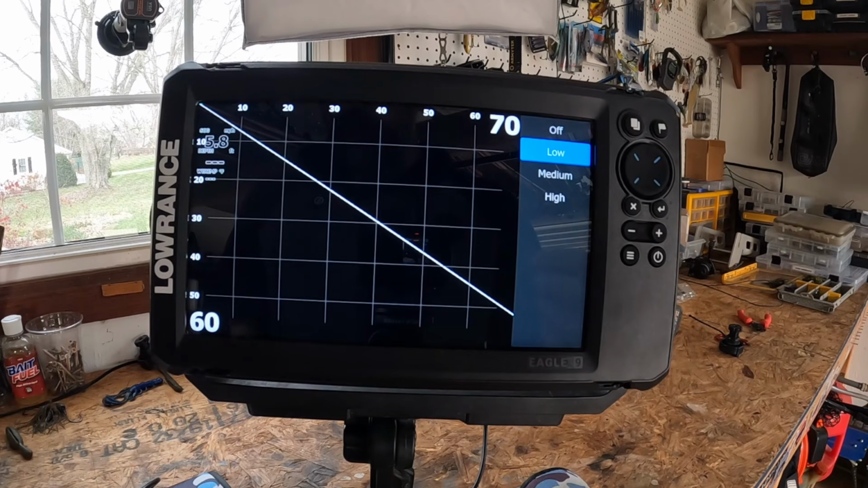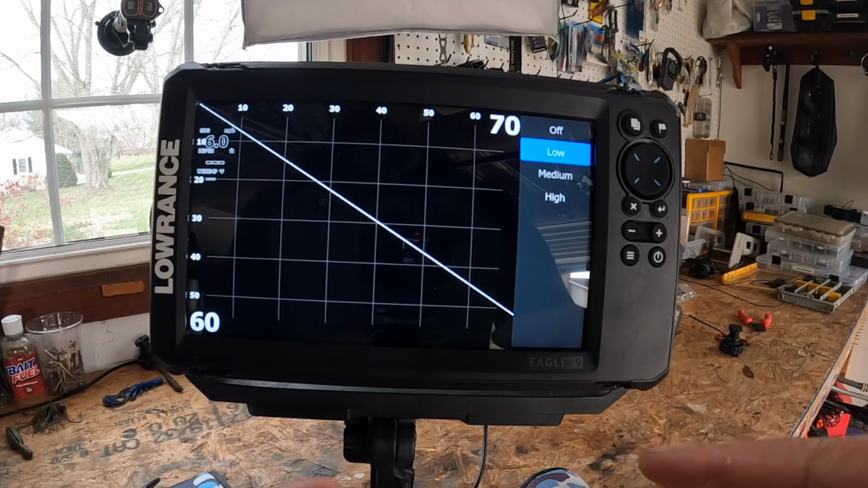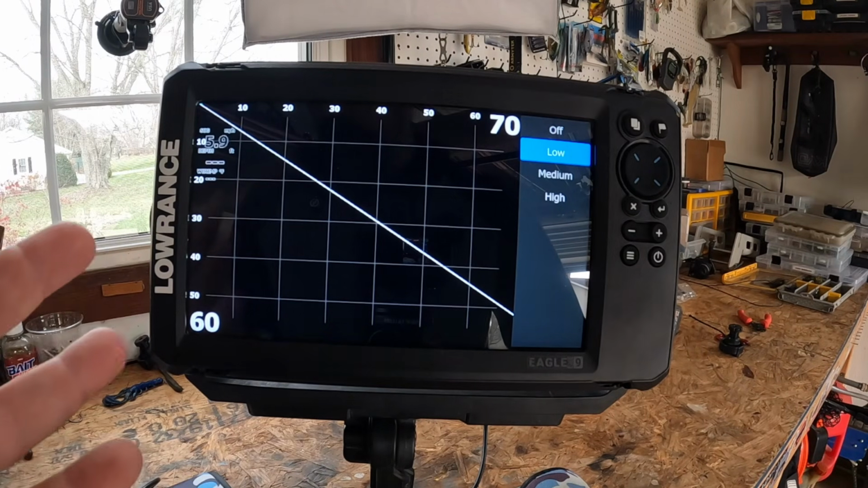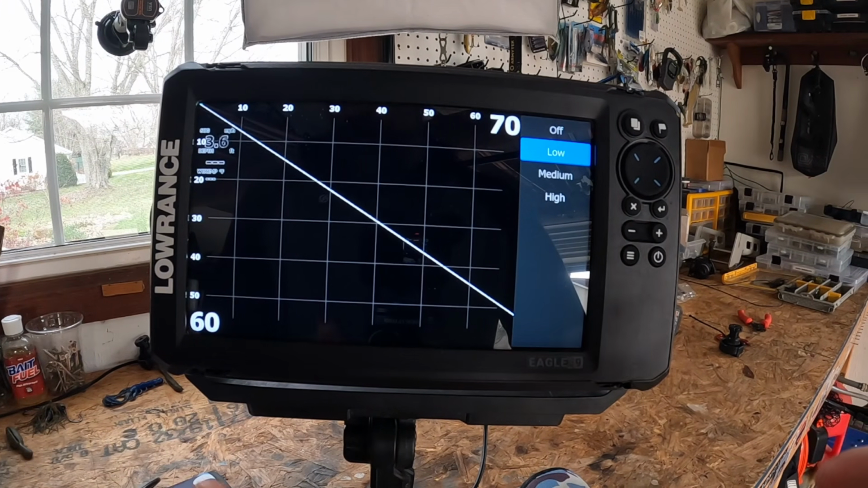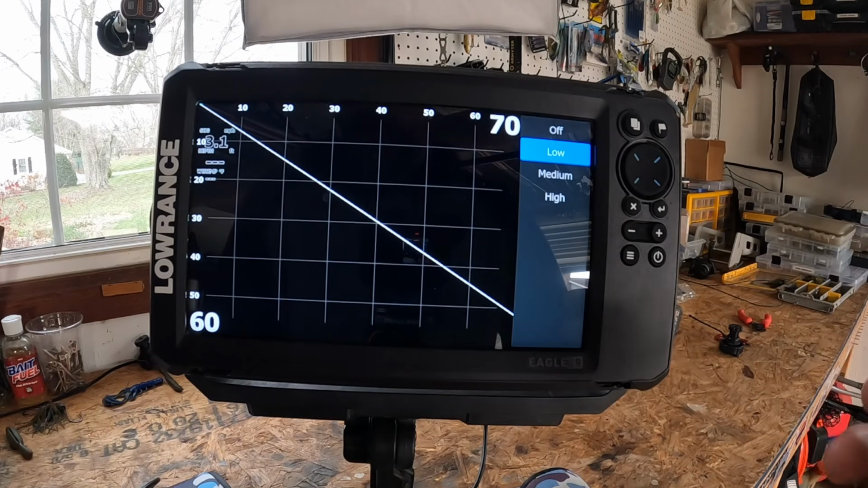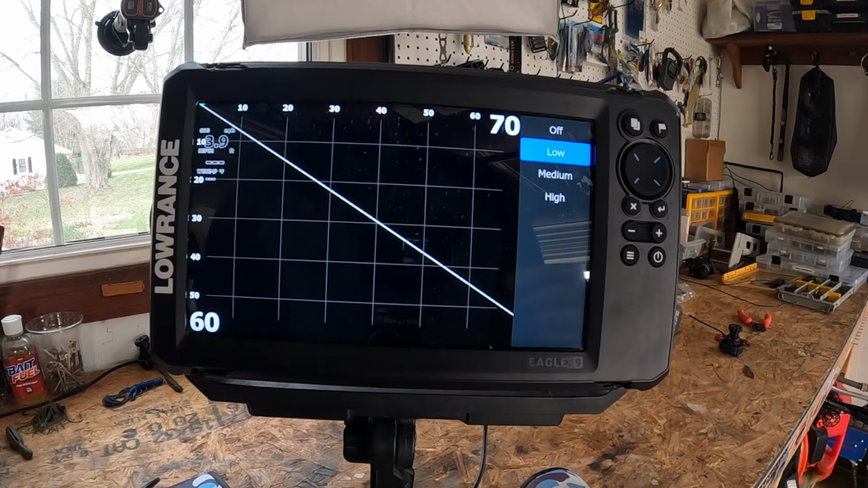And so that electrical noise will show up on your screen as flickering and interference lines and blurry targets and weak returns and just random clutter. So if your battery is solid, your wiring is clean, and you're not sharing power with a noisy motor, the Eagle Eye 9 is going to give you a noticeably clearer, more stable, forward-facing sonar picture, which is one of the reasons I run a dedicated battery to it.